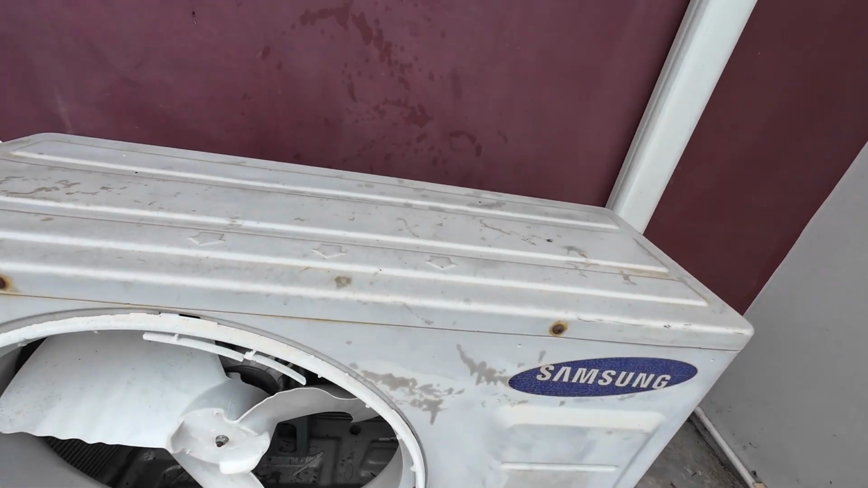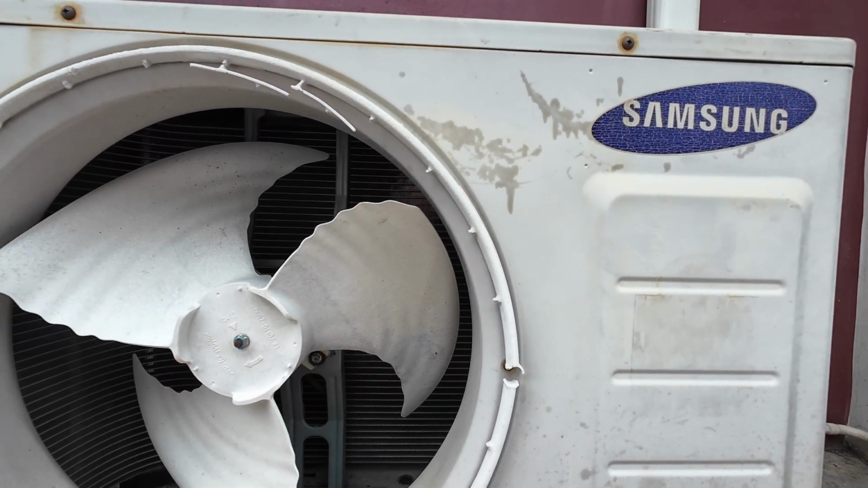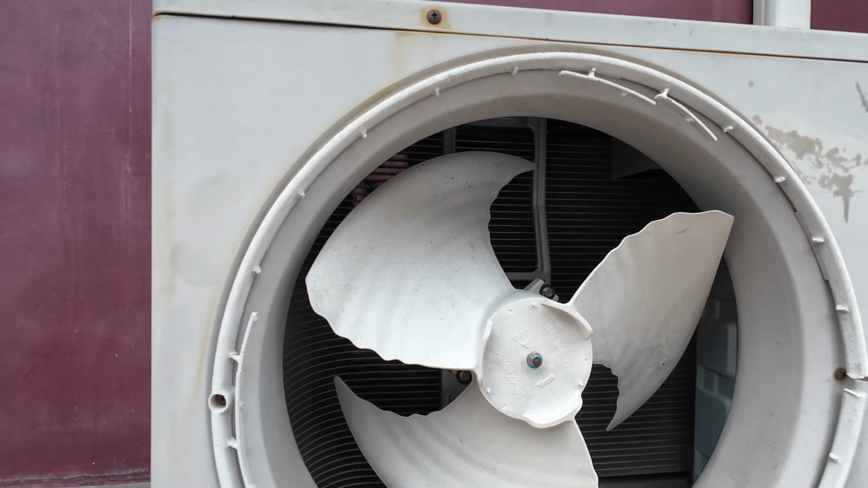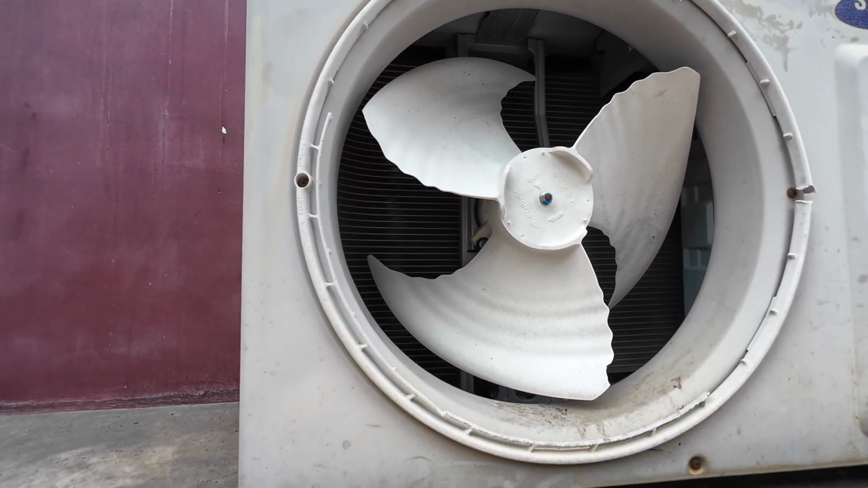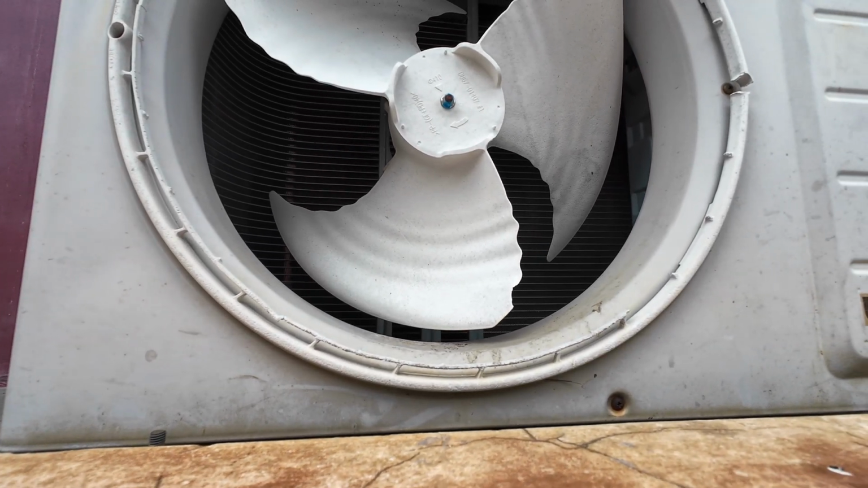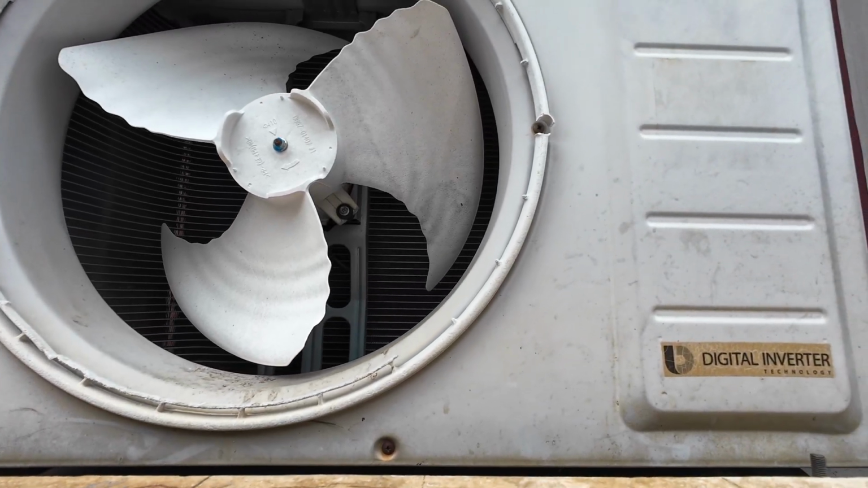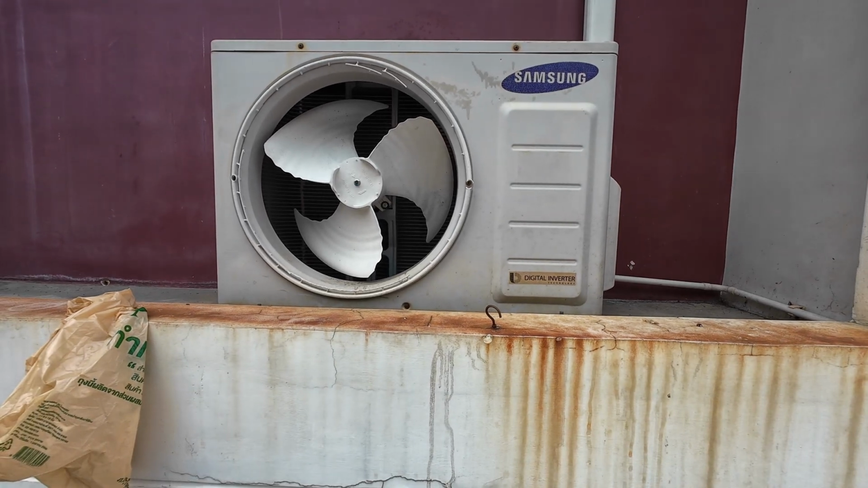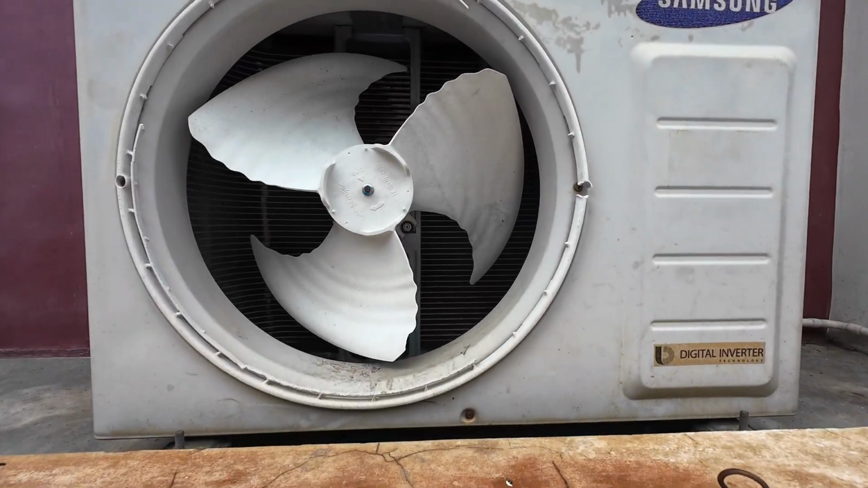Okay, here's another one, but this one has completely broken off. You can see that the propeller is also made from the same material as the fan guard. They're made from polypropylene, and I think sooner or later this propeller will break off as well. The problem with not having a fan guard is that the birds will go inside this condensing unit and make a nest, raising their families inside, so I really need to replace them.